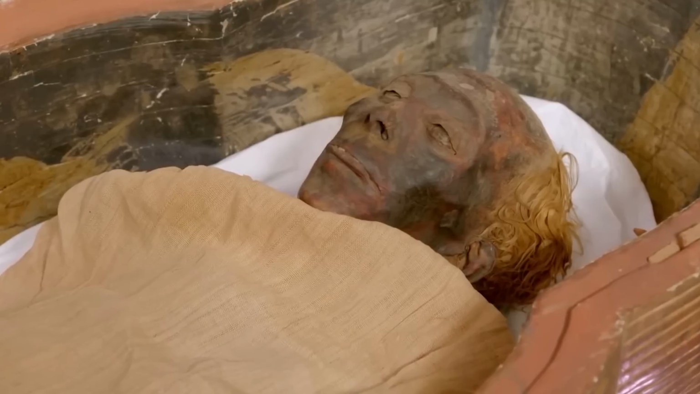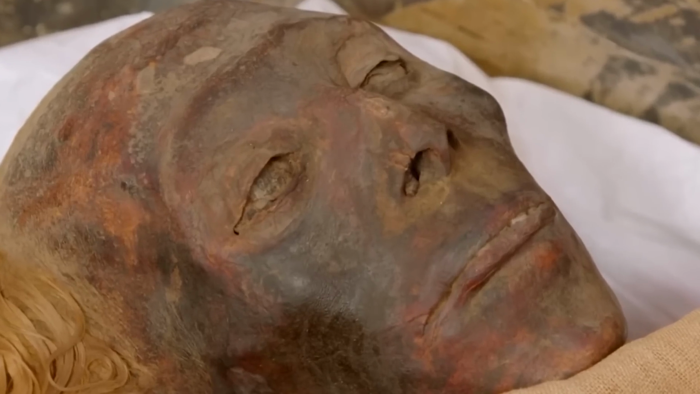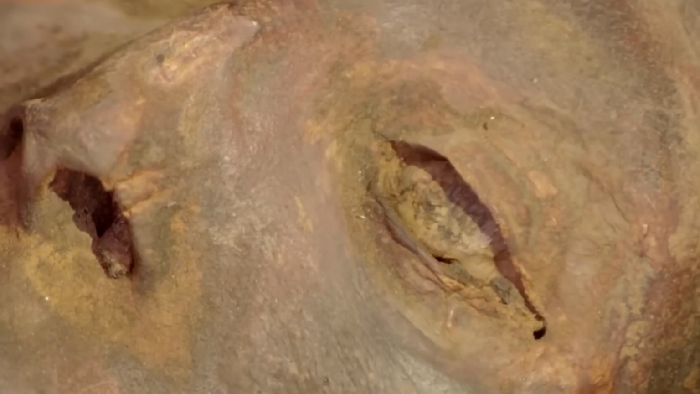But there was something strangely unique in her, as the lady was not buried with her original eyes, but they had been replaced by wooden eyes that were carved exactly like real ones.